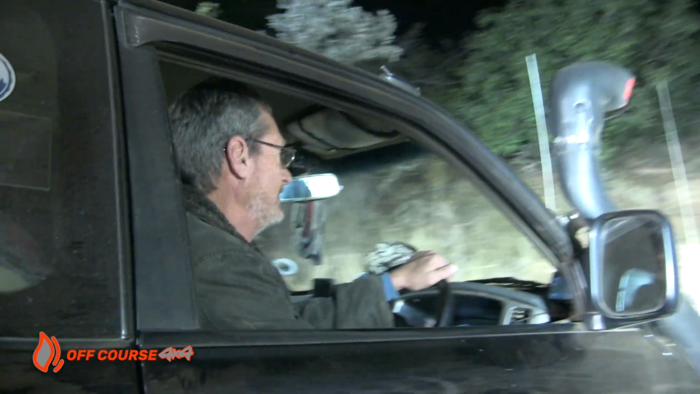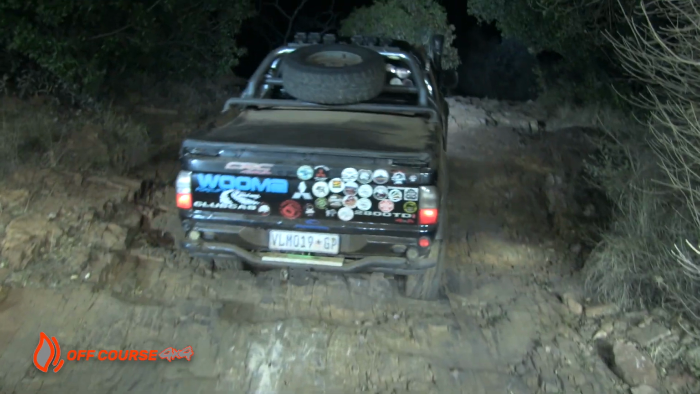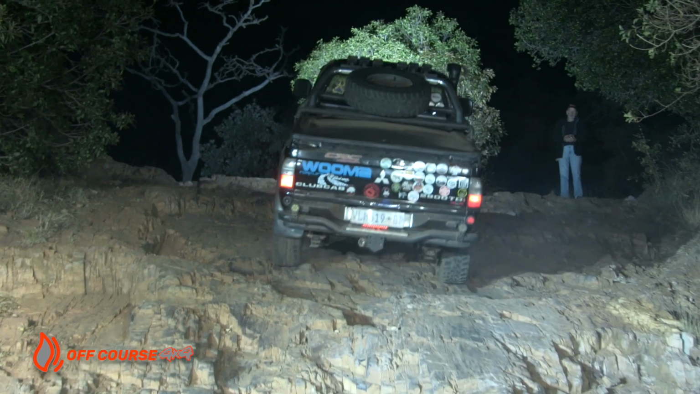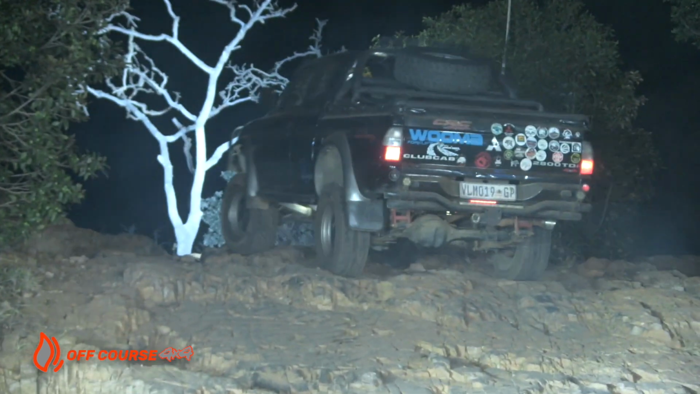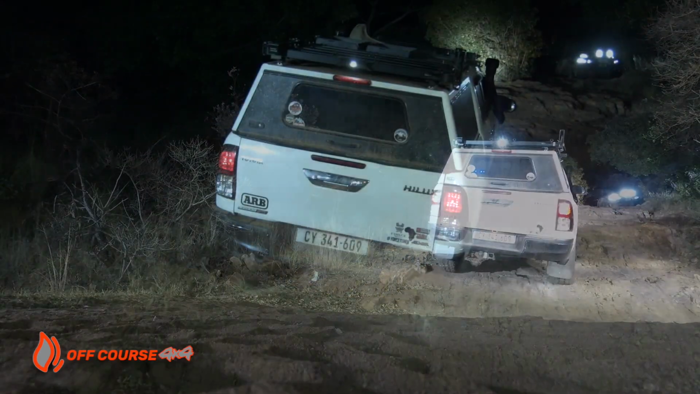Toch probeer. Frik tackles this rock face and drives it like a king. Jaco with his Hilux quickly makes a small adjustment to make it up easy.